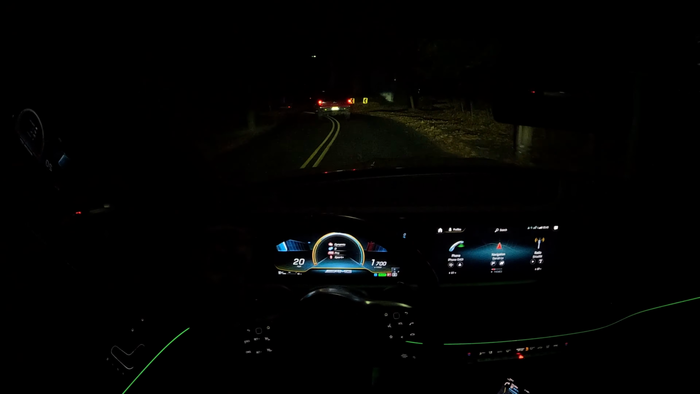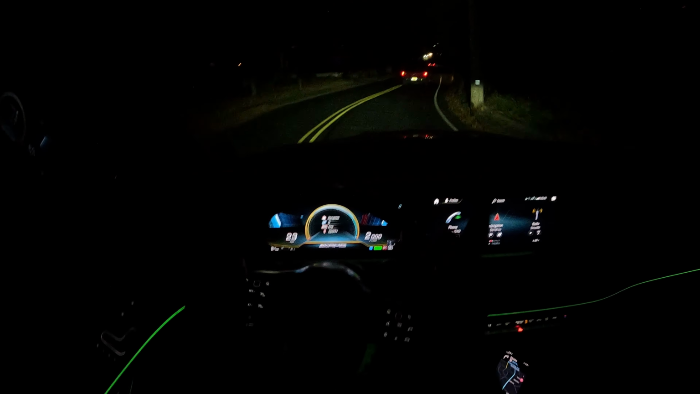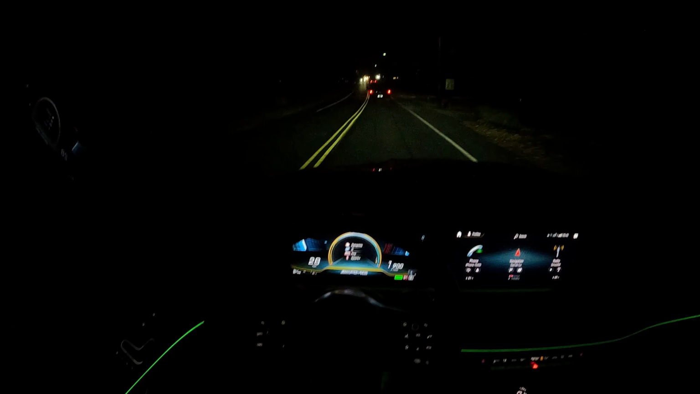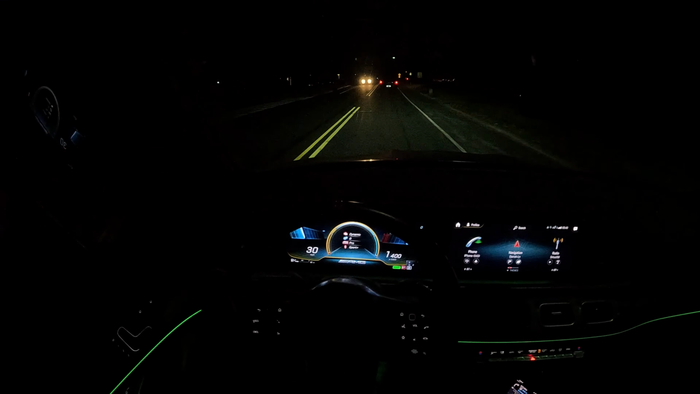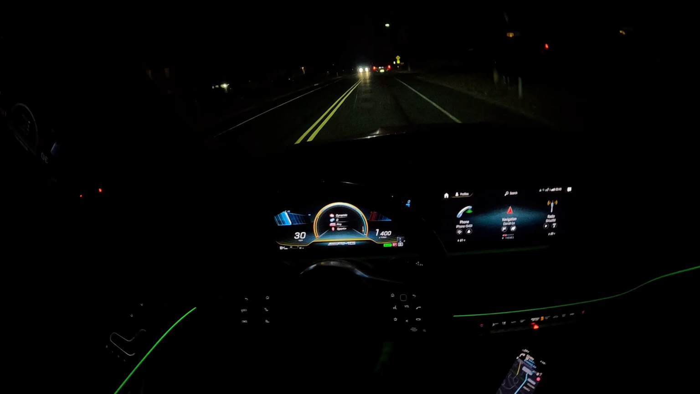If I was looking for a Mercedes SUV, I would most likely pick the GLE 63S Coupe. Just because it's got a better design, it's a lot faster, it has about the same room, and you're only paying about $8,000 to $10,000 more. So that'd be my pick.